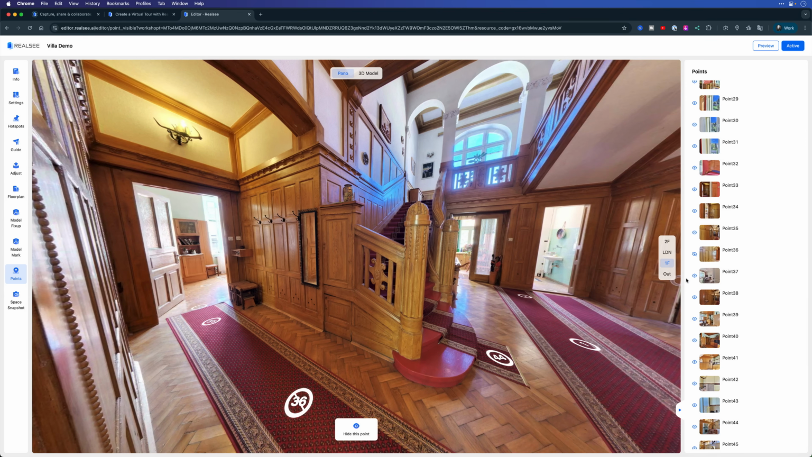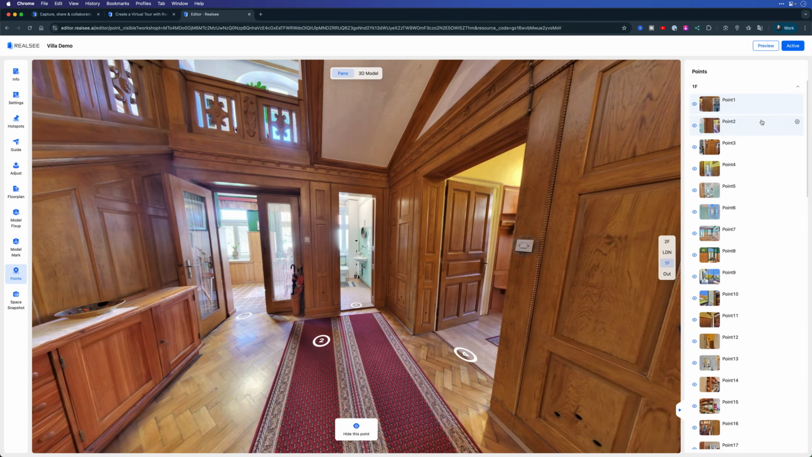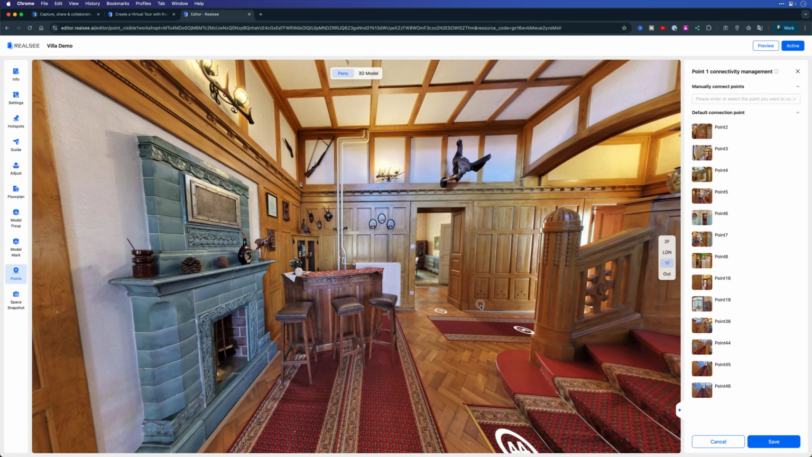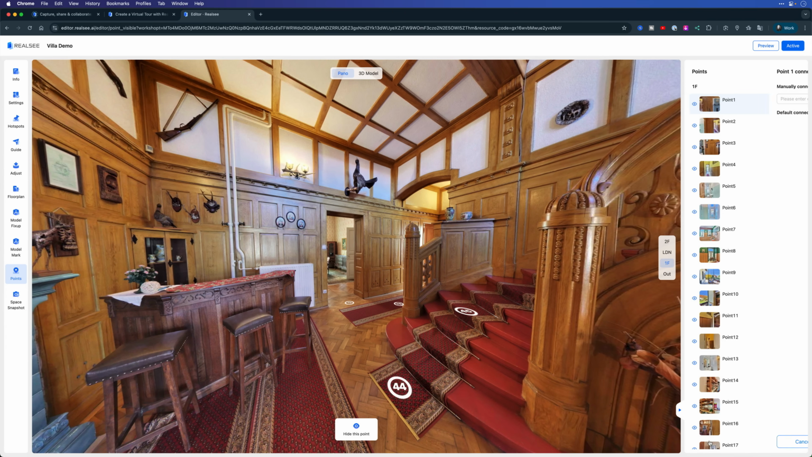Another one is control which points you can jump to from any other point. So for example, if I go back here to point 1, and then I scroll up to 1 and open this up, you can see all the different points that are accessible from here. And there's a lot of them. These are essentially all the points that were visible by the LiDAR scanner from that position. And as you scan more and more parts of the house, if it's within view, it's going to show up on this list.